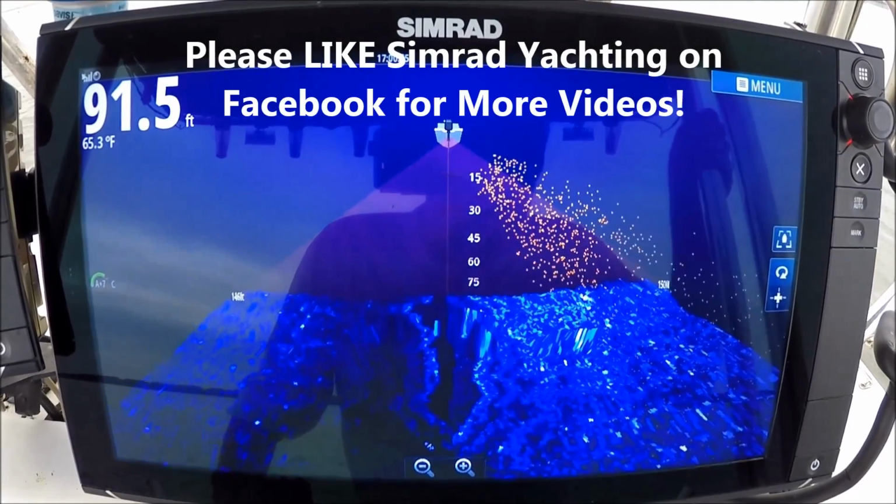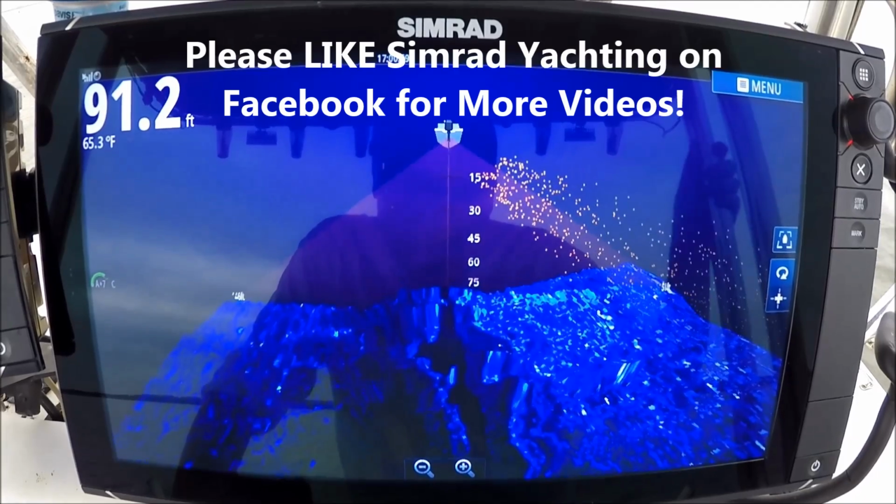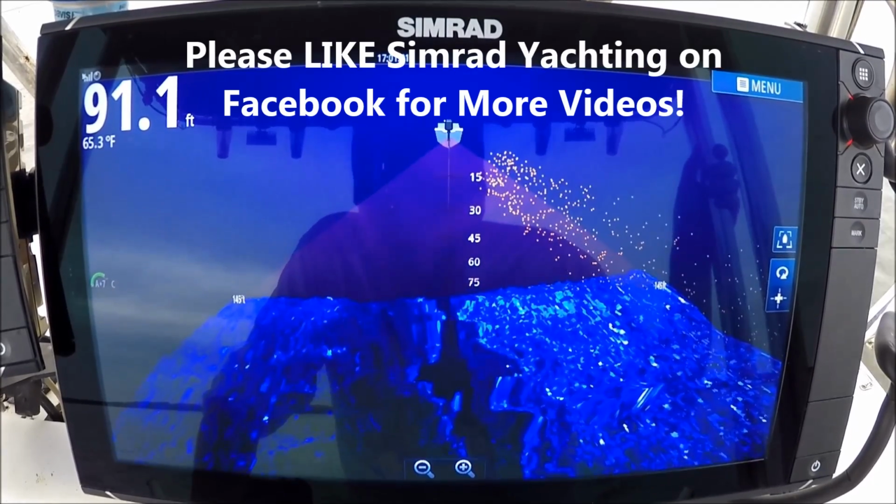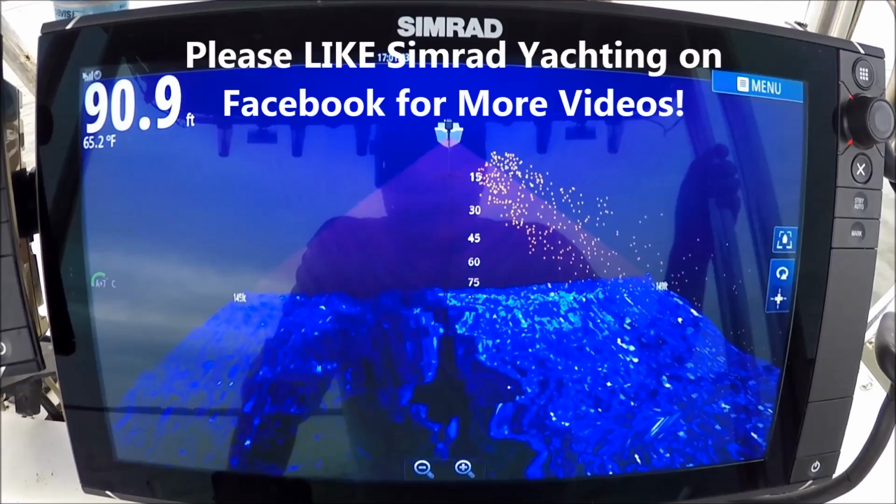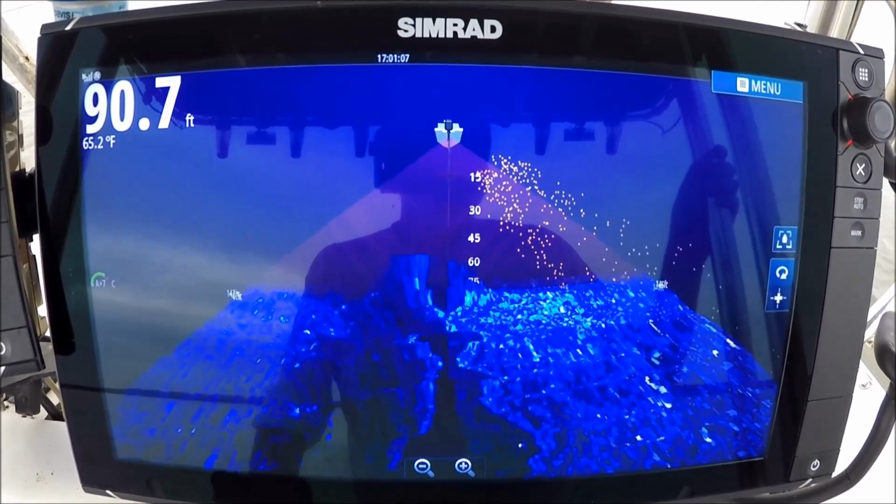We're in 91 feet of water. You still see some good rocks and stuff down in there. We're near the dam here. A lot of rocks around this area.